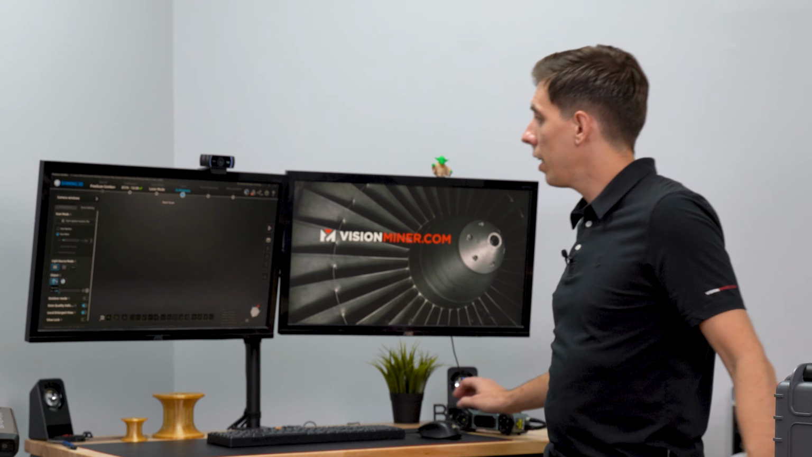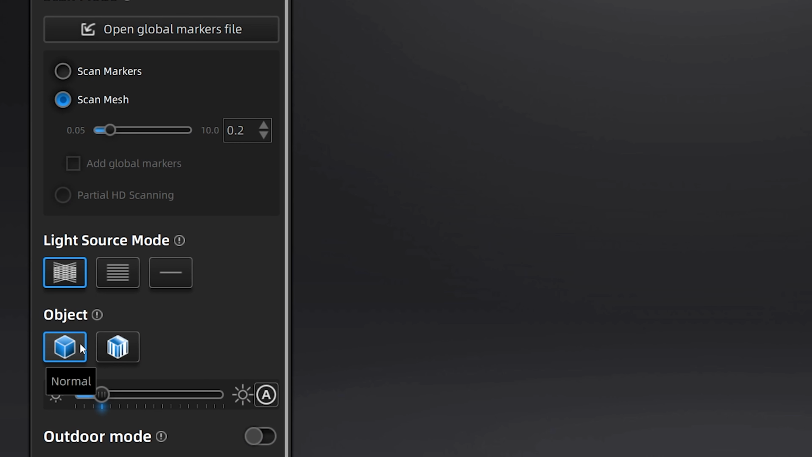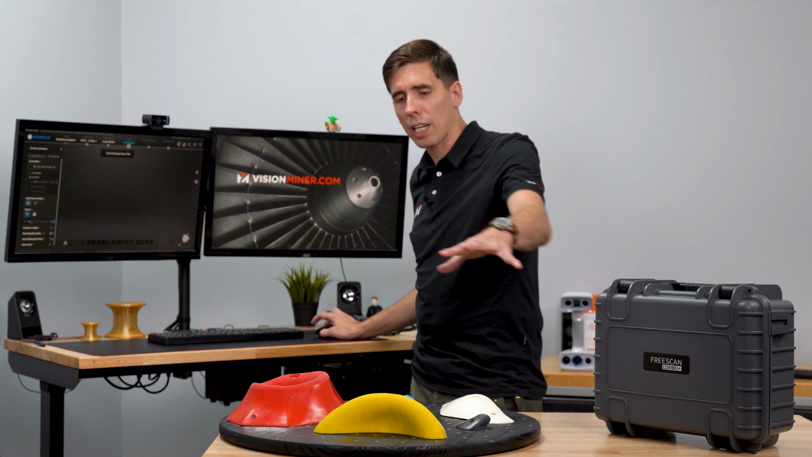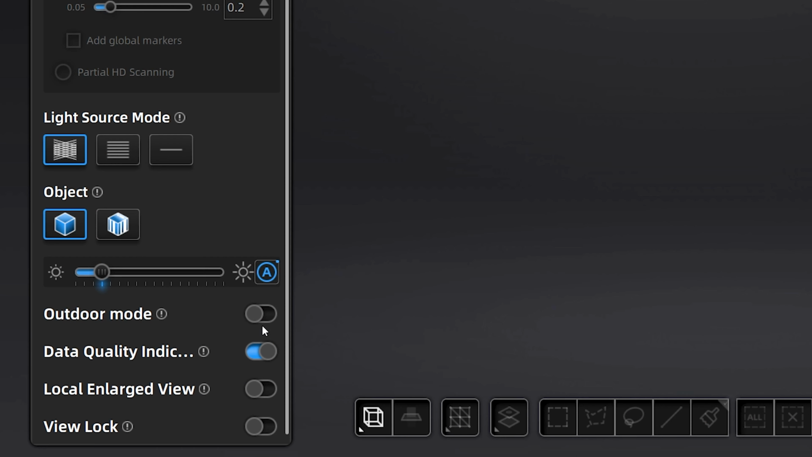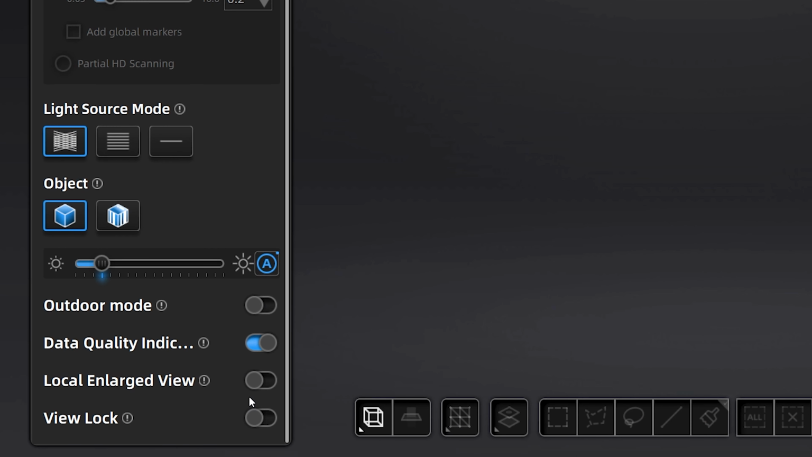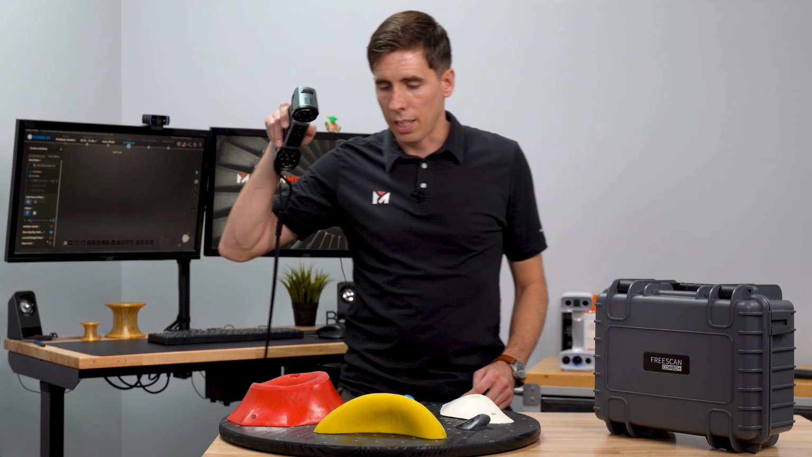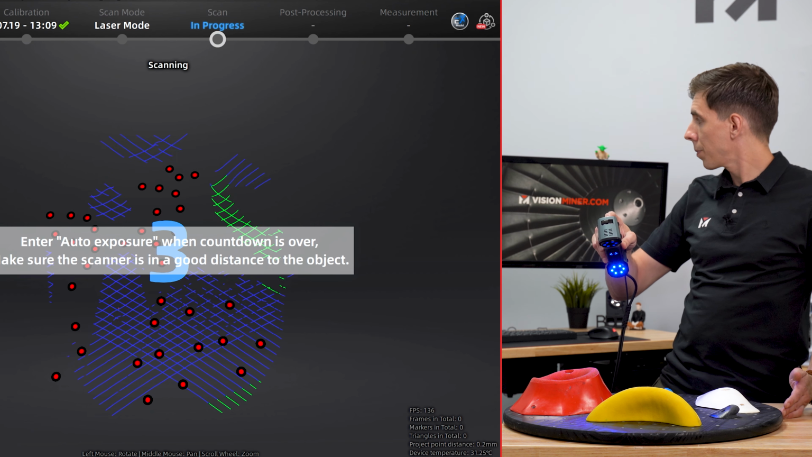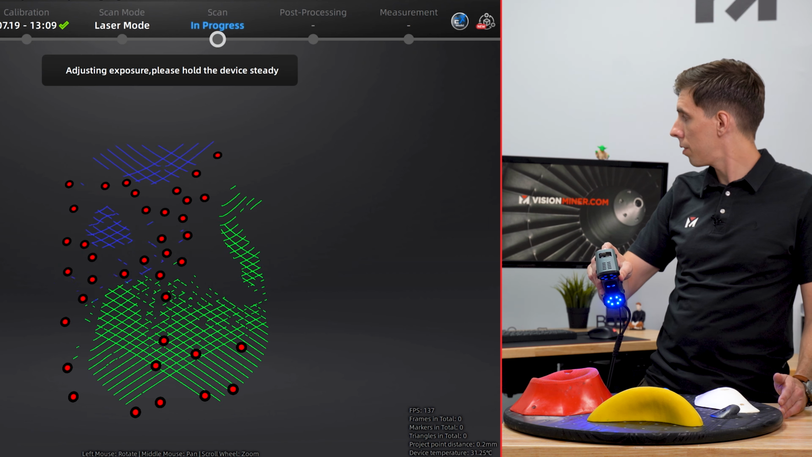So right over here, I've got everything set up, normal mode, 50 lines. I'm going to do auto exposure and keep my data quality indicator on there, along with the local enlarged view. I'm actually going to turn that off for now so we can see the entire plate as we scan. And obviously we don't need outdoor mode or view lock right now. So I'll go ahead and start by hitting this button on the back of the scanner. I'm going to let auto exposure finish.